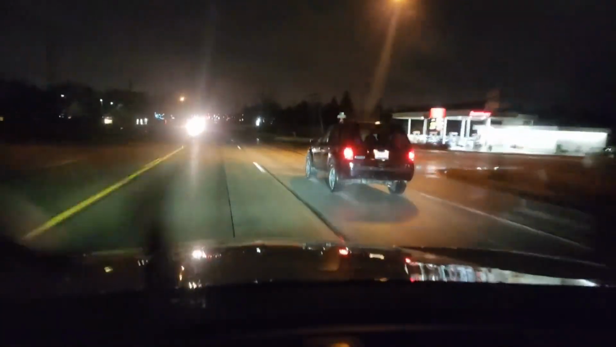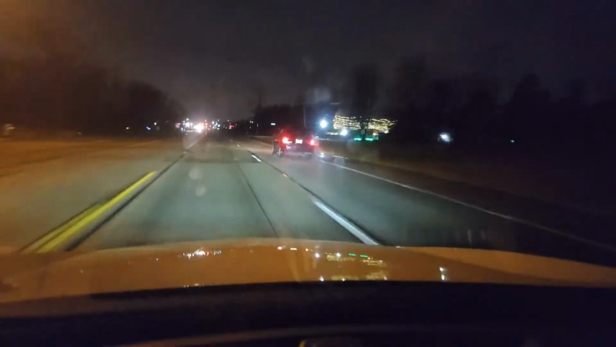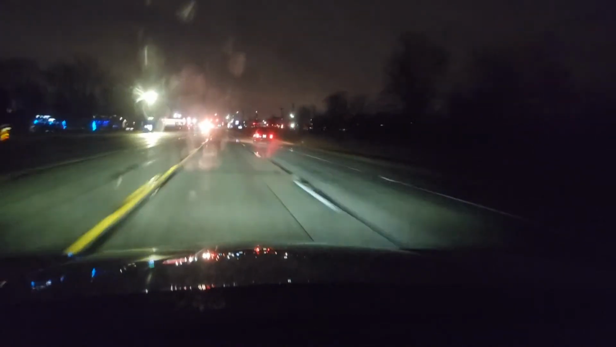See, I'm already at 50 here. They're trying to do a little race. It's not even that serious. To the middle turn lane. Squeeze that brake. Use the ball of my foot.